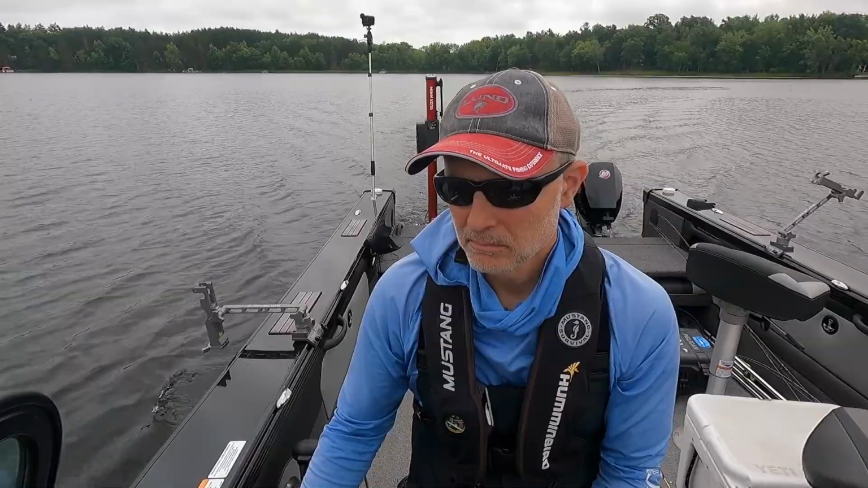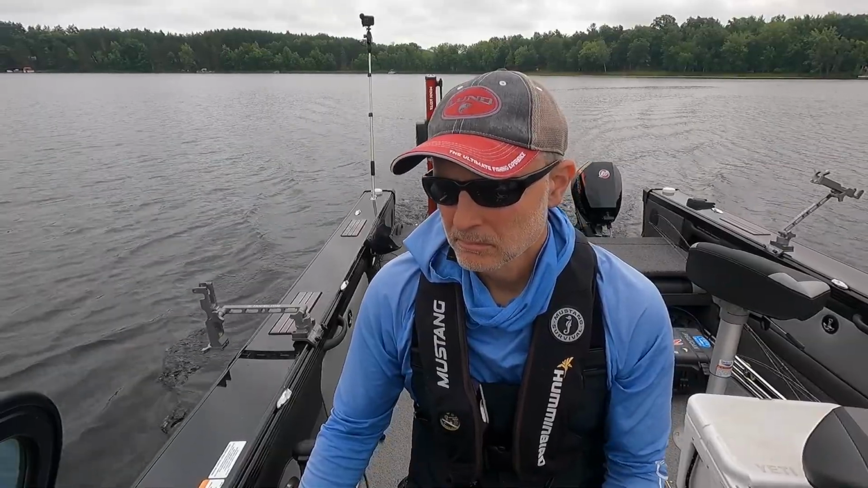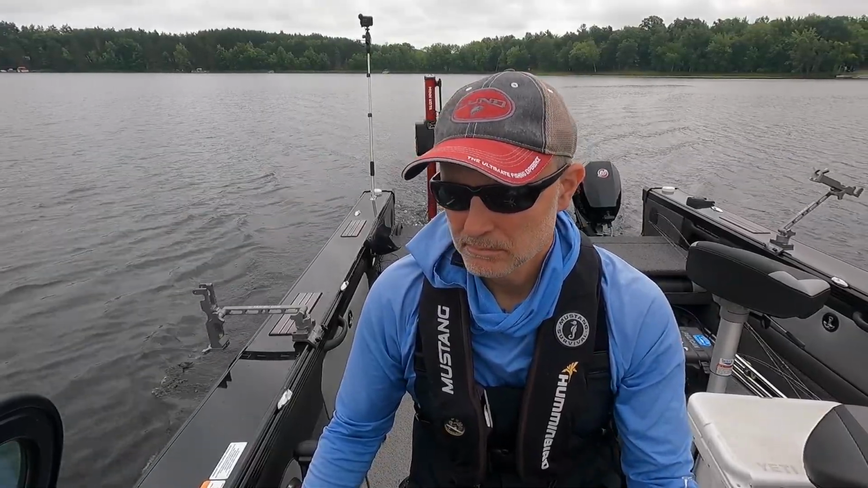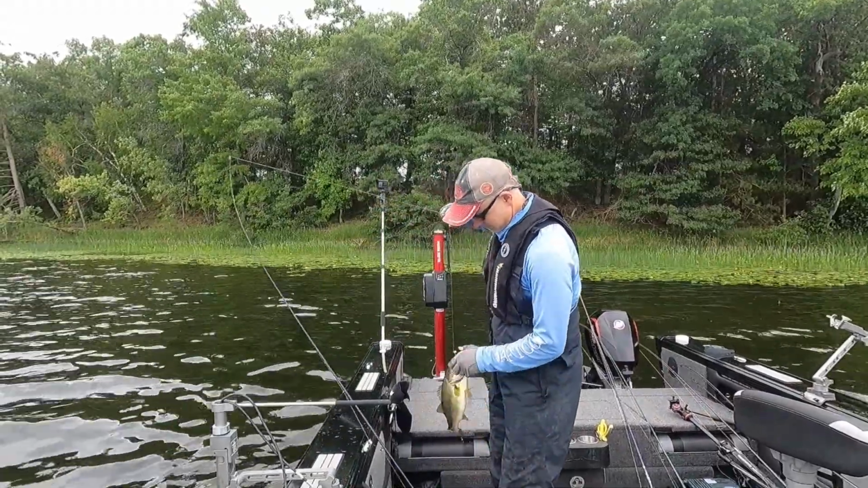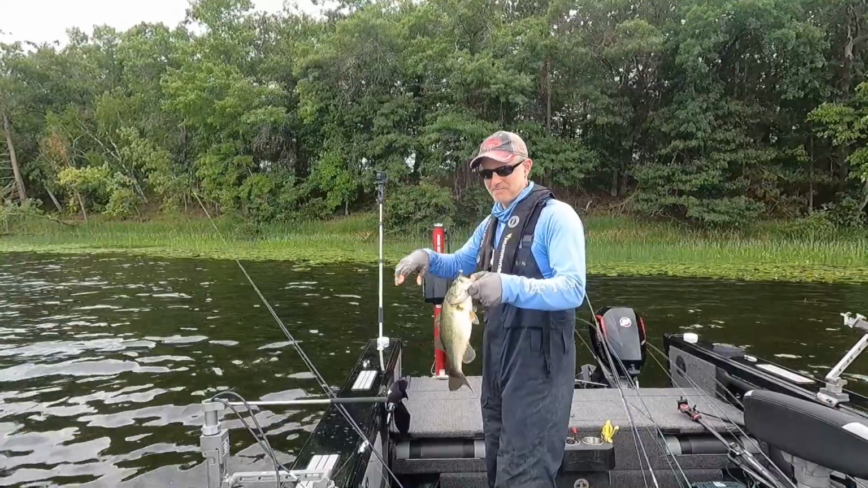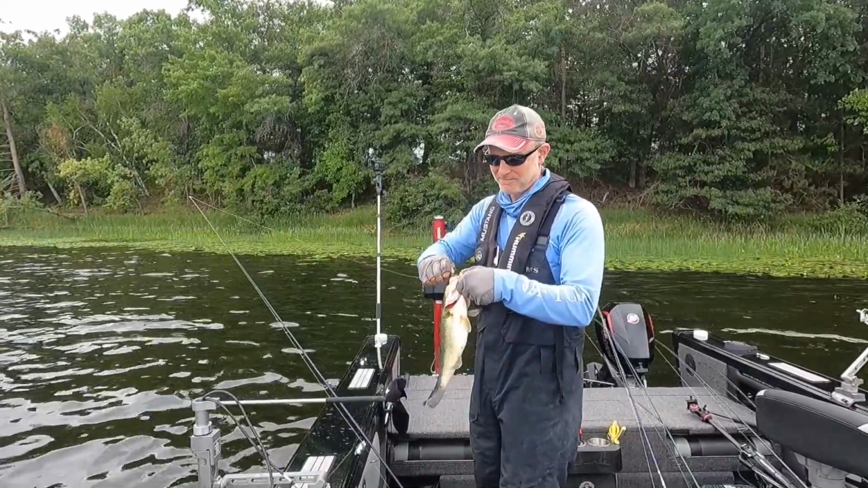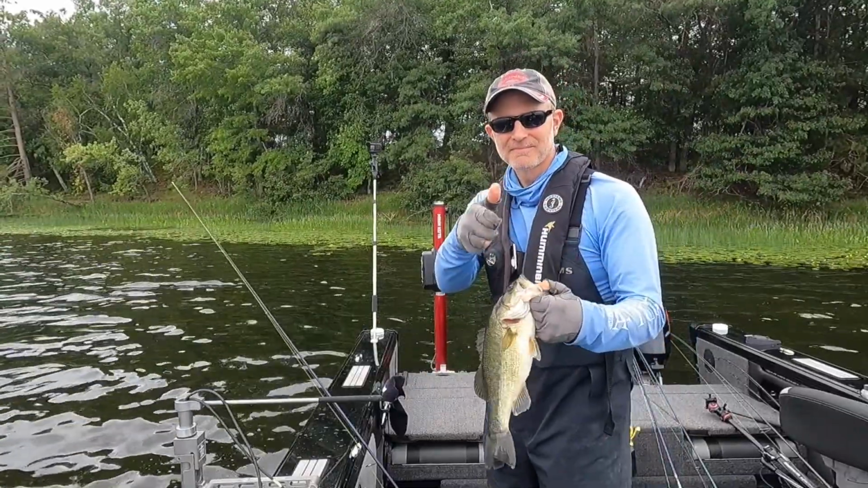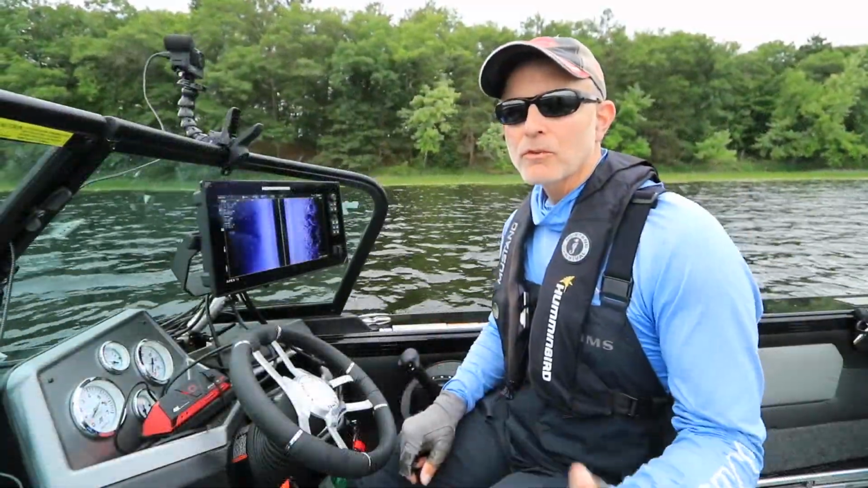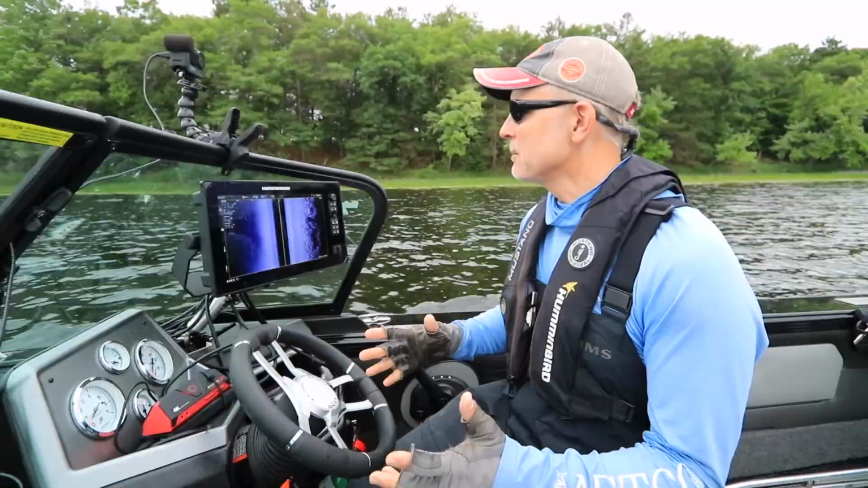So we turn our attention then to some shallow water that's going to be above the thermocline. And on this particular lake, the focus is really going to be around shorelines. And so we use Humminbird Side Imaging to assess what that shallow shoreline-oriented habitat looks like. So let's begin by talking about bottom composition.